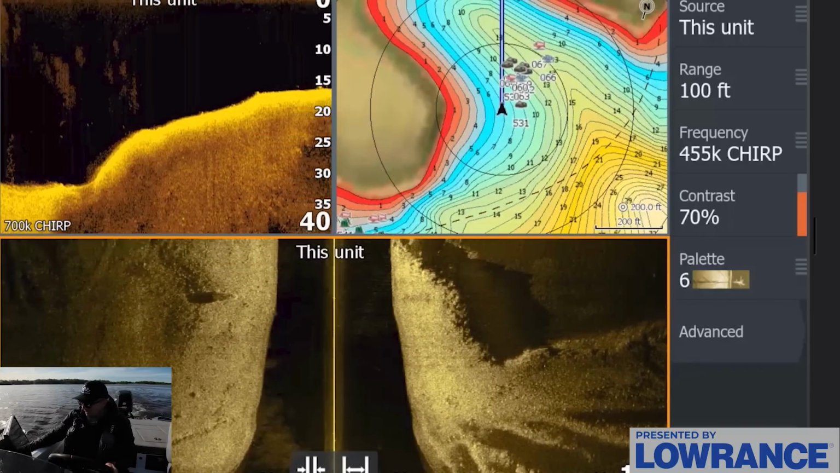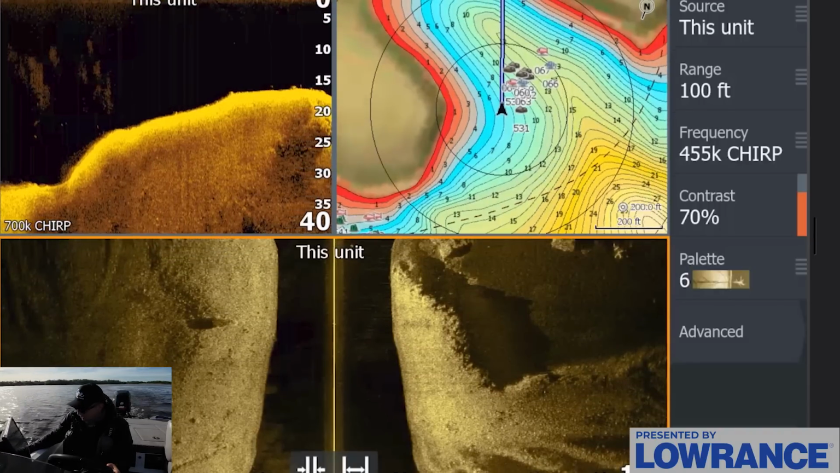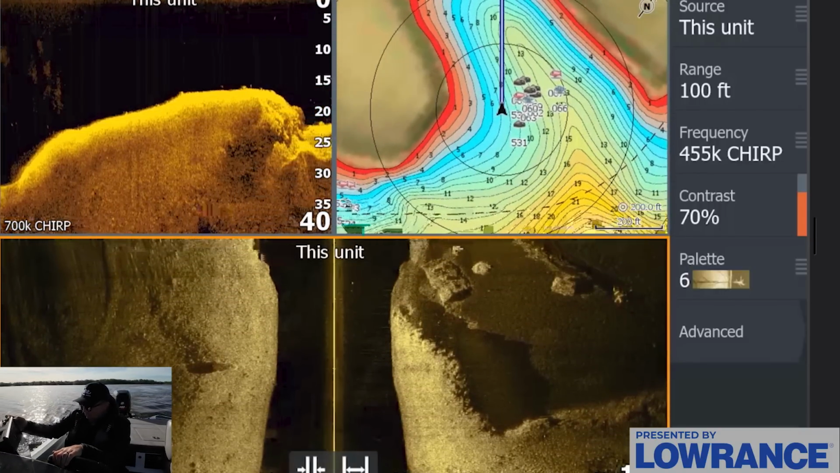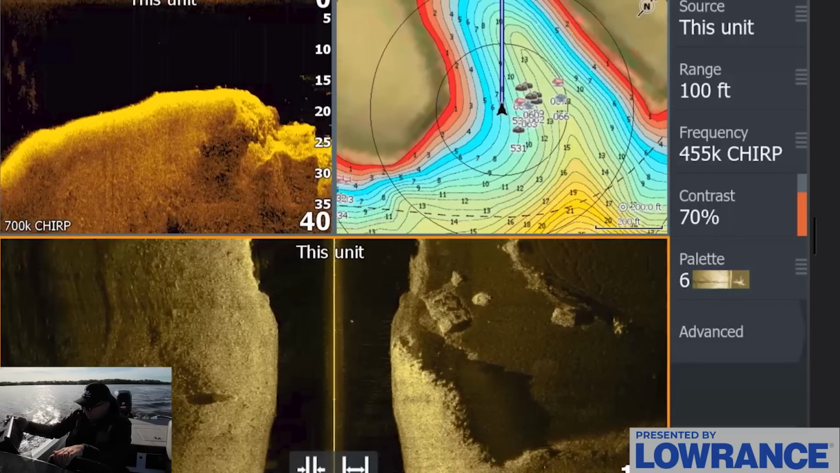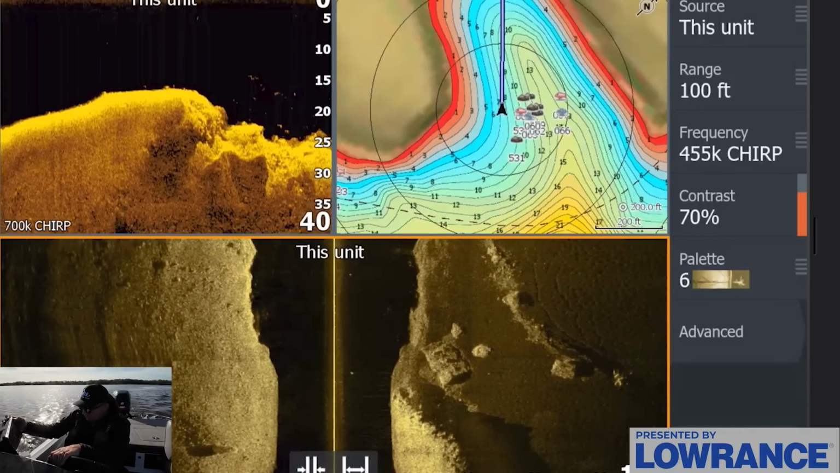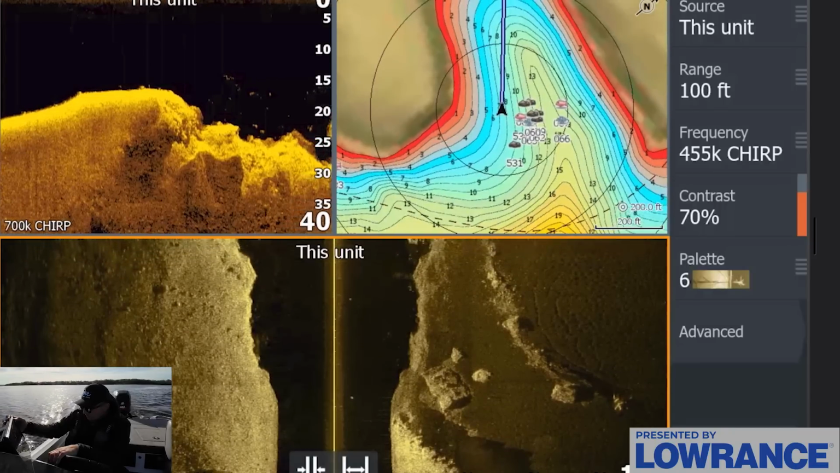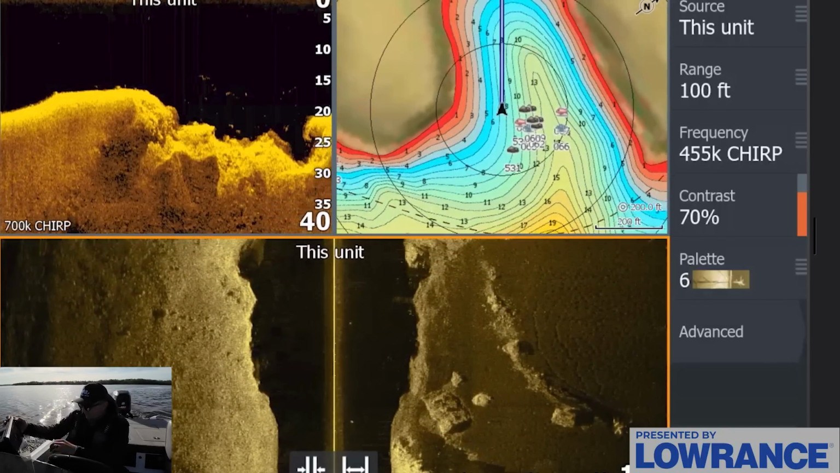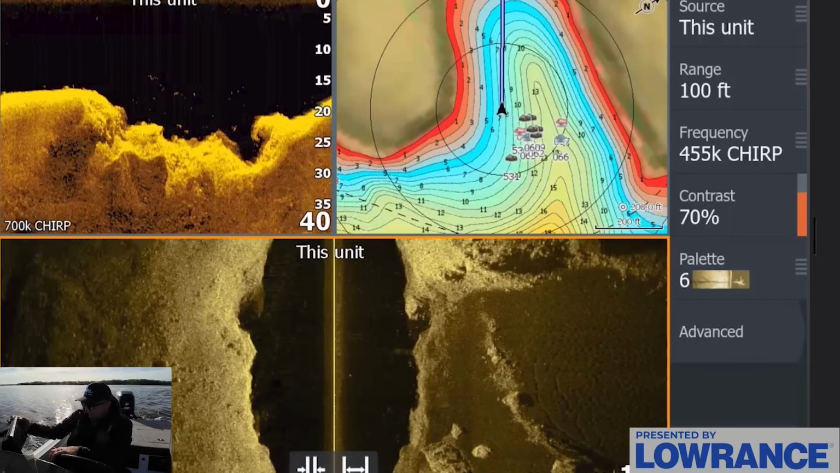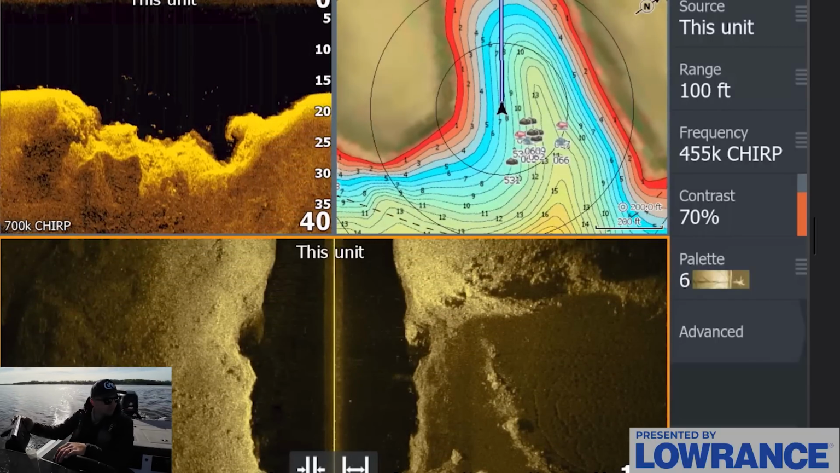But we got a really nice drop off right here. Looks like there might be a couple fish on that too. We'll pull up our 2D. That's a nice sharp drop right in that depth zone that we were looking at. And there's a few fish potentially right up in here too. I'm going to keep graphing this for a second because I can see a lot of activity. I want to switch over to my 2D here, but I want to finish graphing this out because there's a lot of stuff happening right in here.